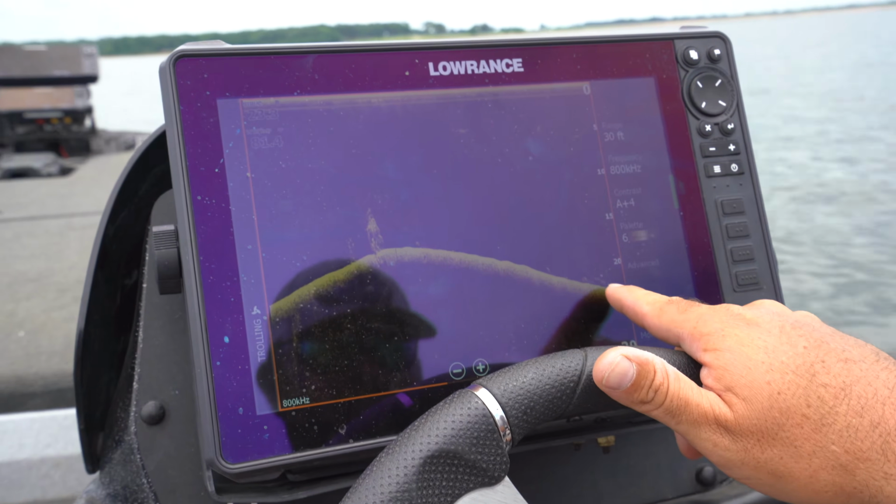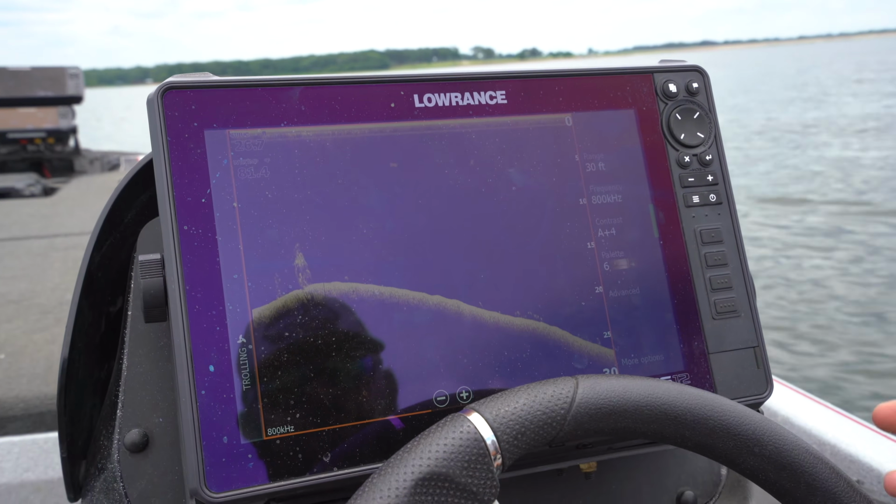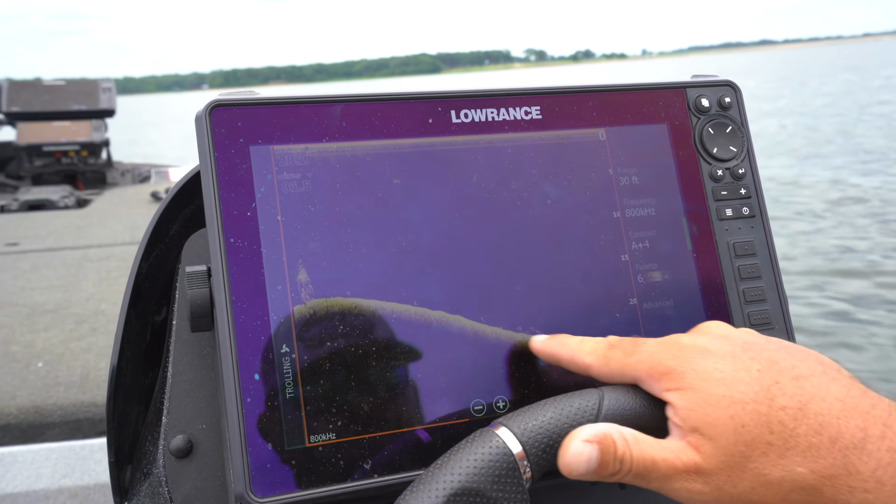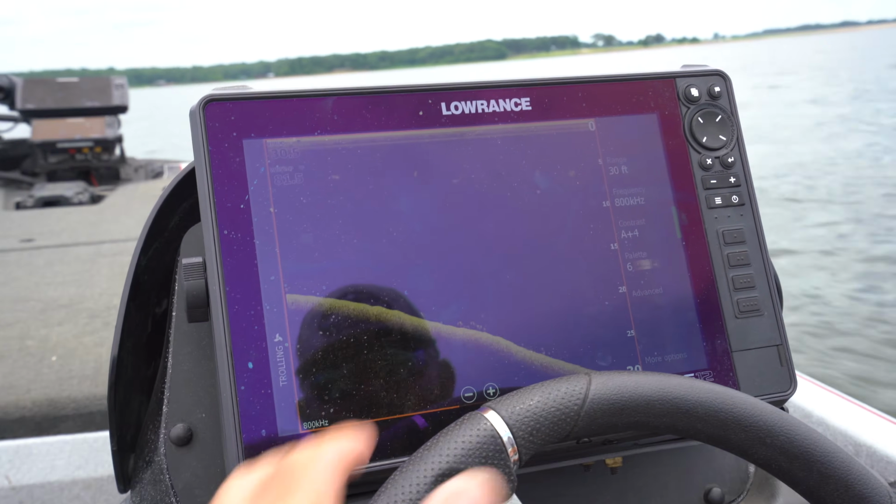Here's some yellow bass out here. It looks like they're all tightly together. See how tight those dots are together? Those are gonna be yellow bass. Those are gonna be crappie. The ones that were more spread out earlier, that were a little bit medium-sized dots, those are gonna be kind of your average size bass. These are yellow bass all bunched up tight together out here. They look like carpet on the floor. So you can even tell the different species of fish by looking at the way they're set up on your Downscan.